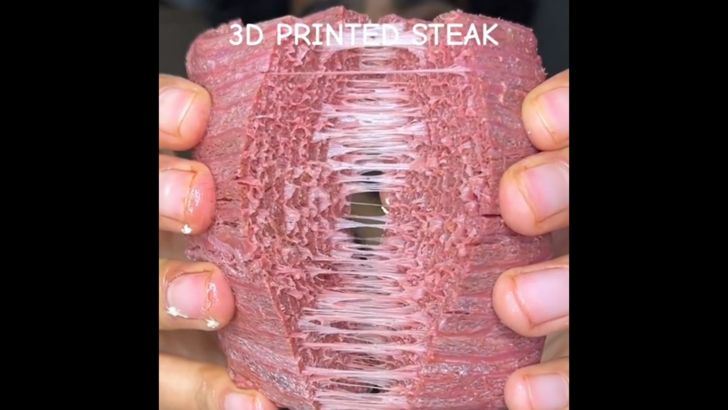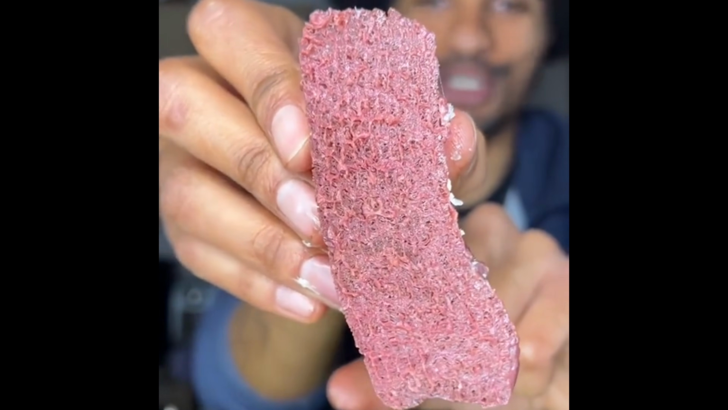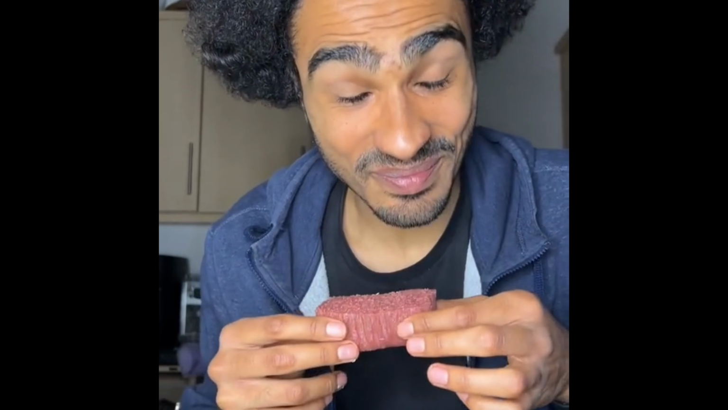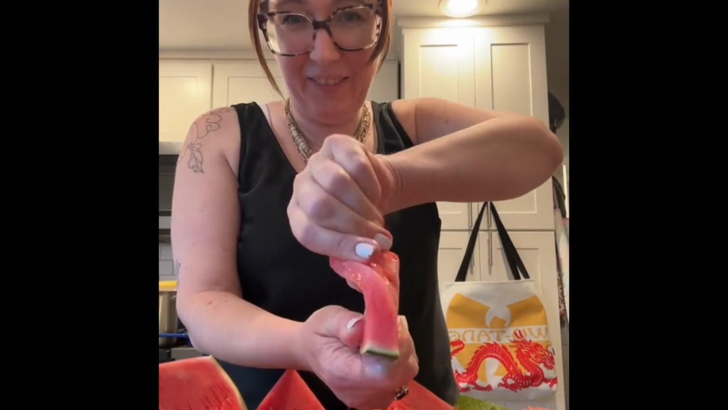So perhaps big fruit and meat companies thought we wouldn't notice, and they began sneaking in some 3D printed fake food products. I don't know, and it seems like we never will know.